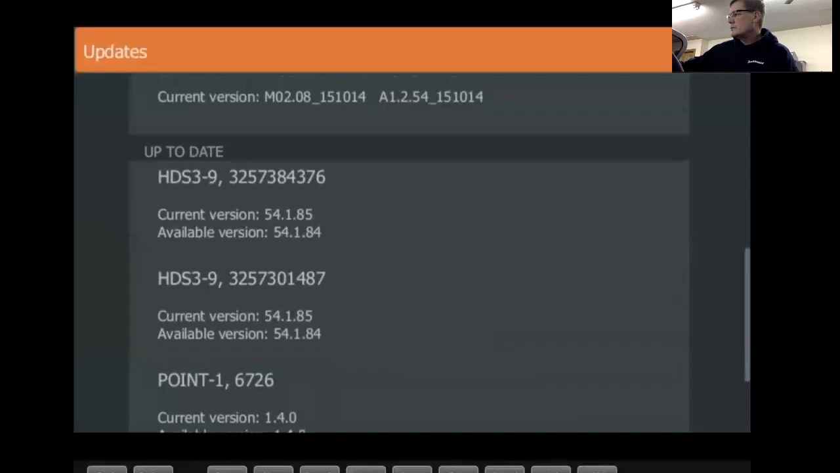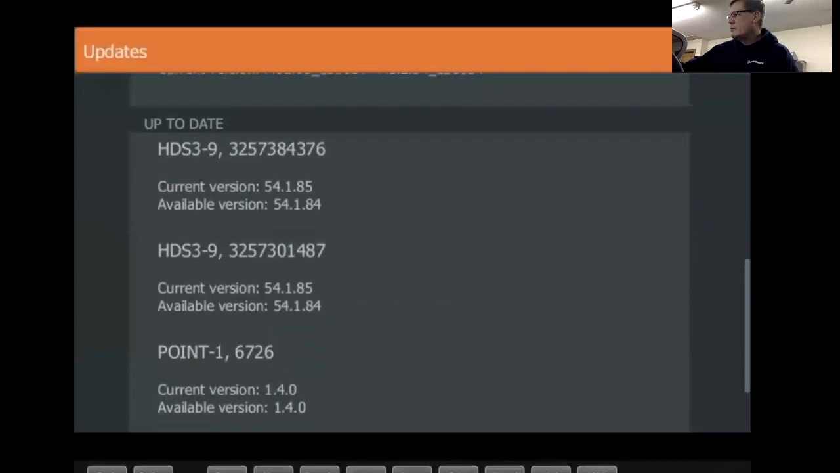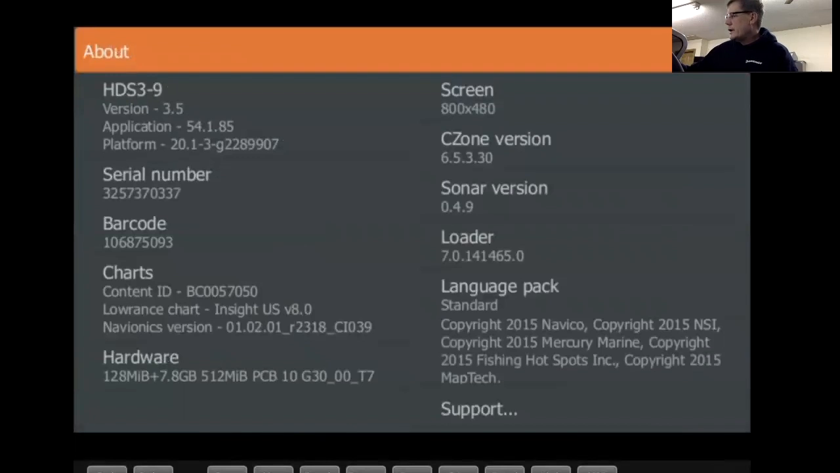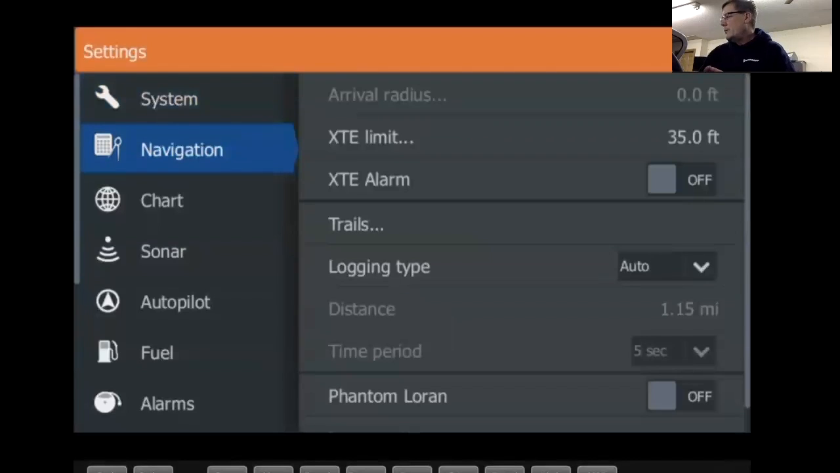Let's see here. So it's kind of what's going on for everything in my boat right now. Close that out. So we went through there. Navigation. Here's trails.